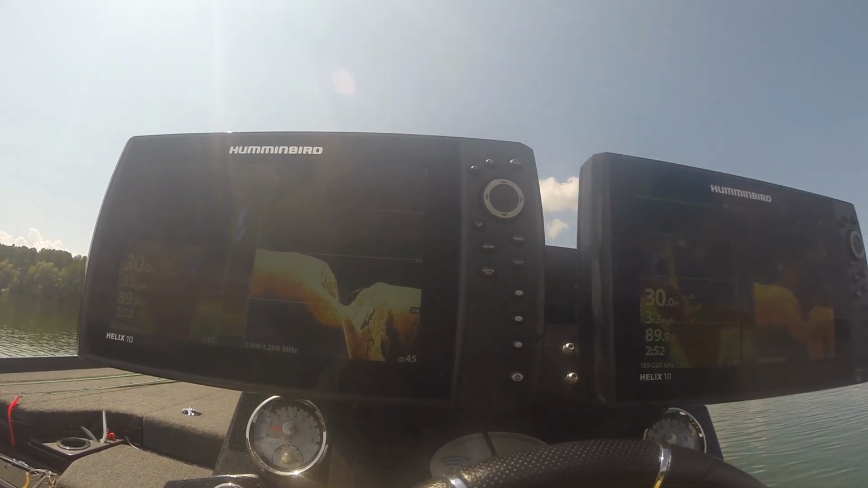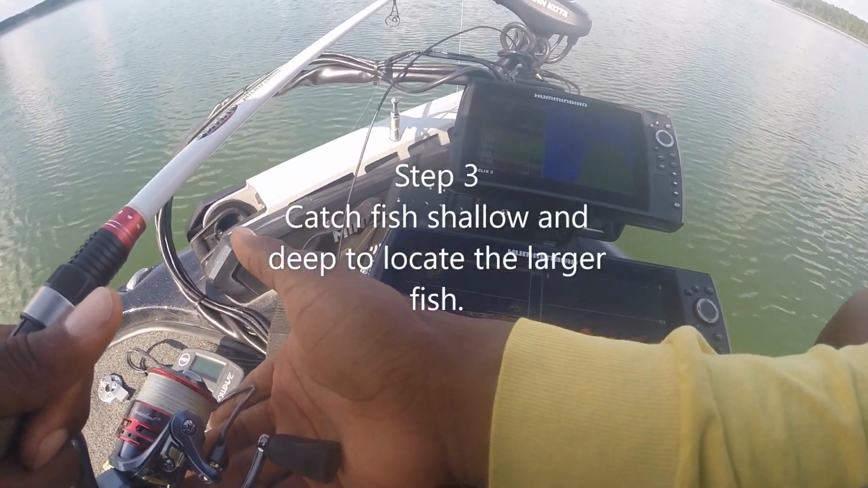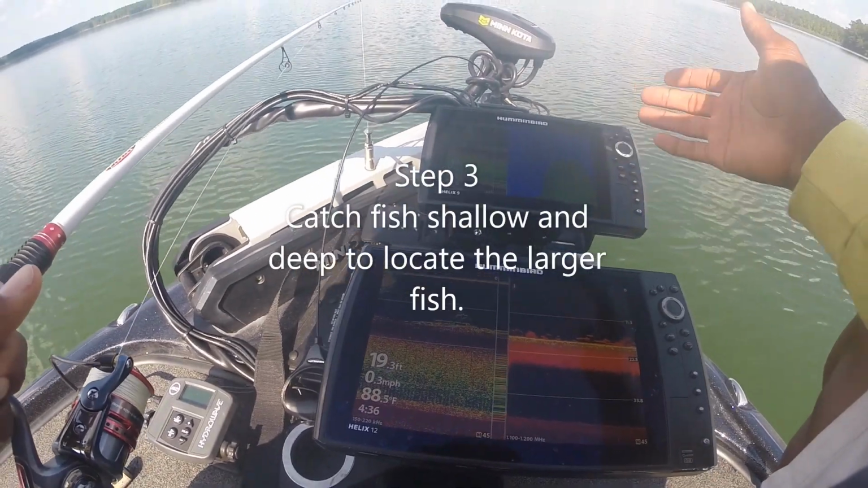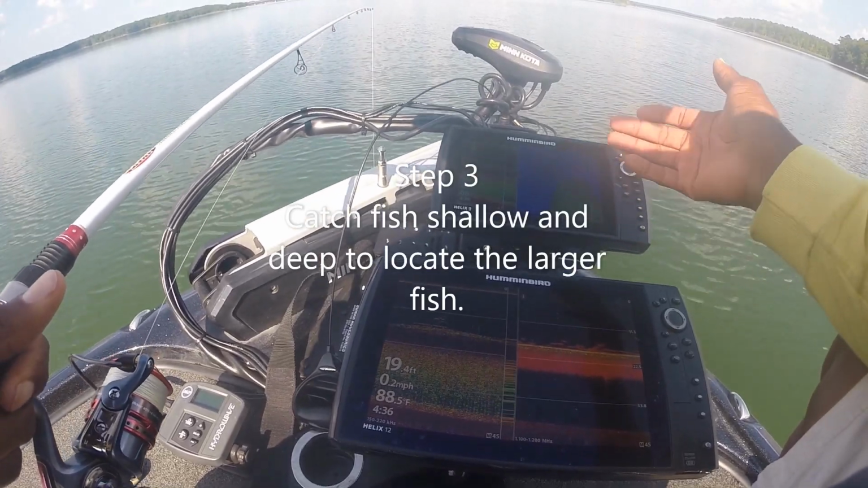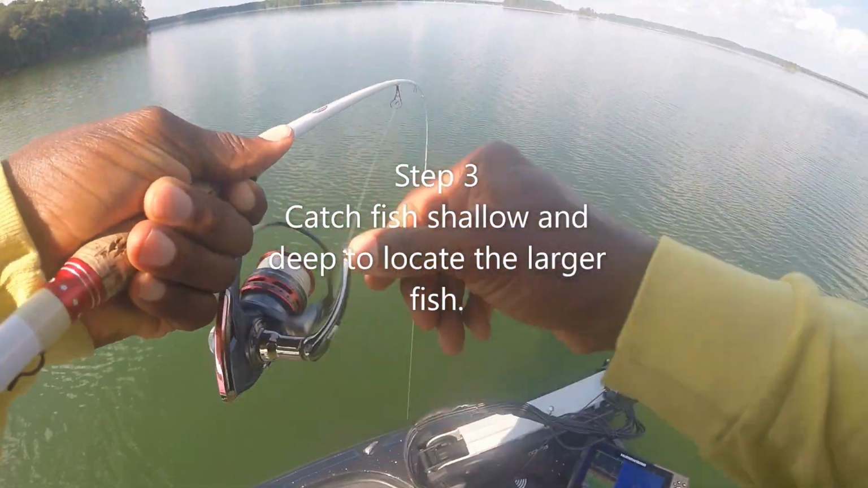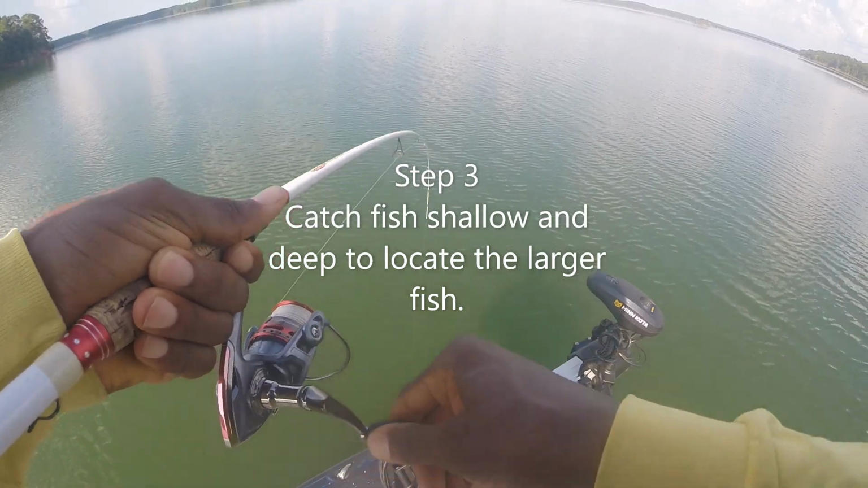The problem is that they're suspended. They've been doing a lot of following, but not hitting it. So it's just kind of like a patience and numbers game. Out here in 19 feet of water, anywhere from 15 to up to 25. All right, that's another decent fish.